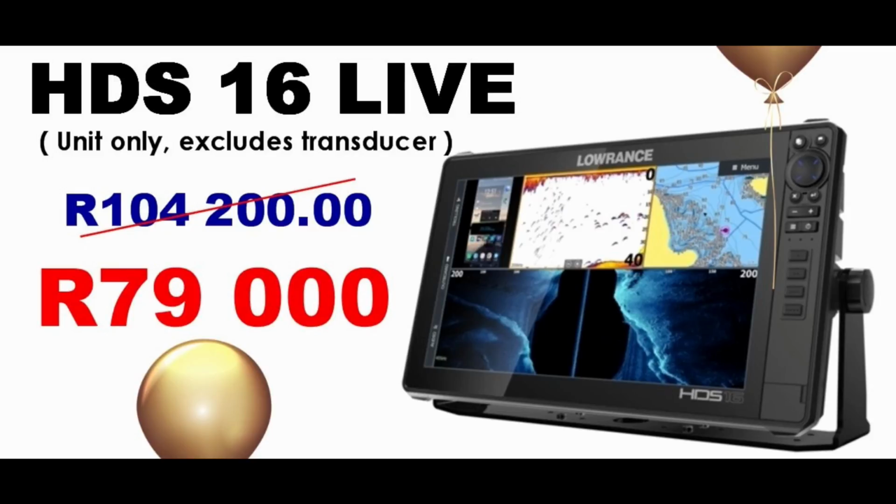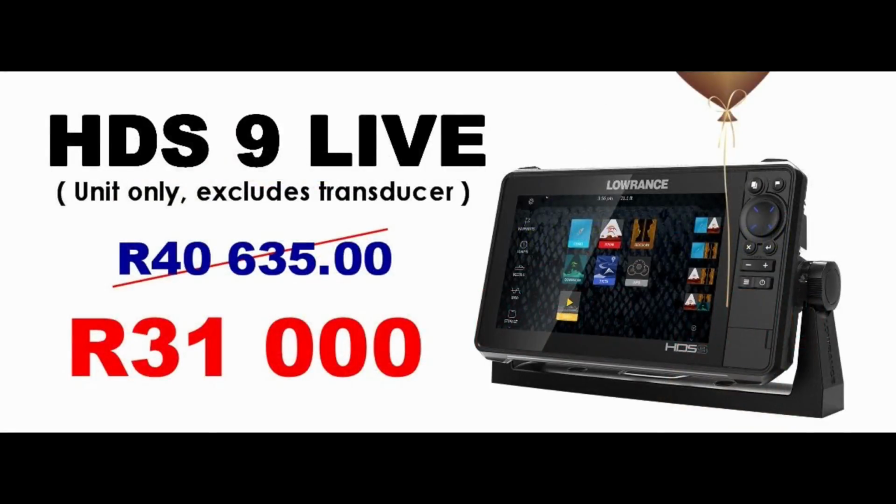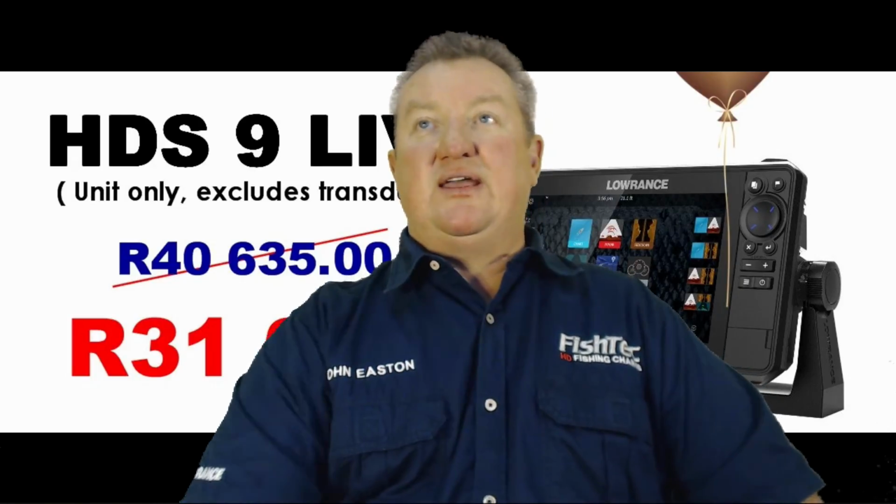That's what you'd normally pay for a 12-inch unit. So don't skimp, get the 16. It's Ultra HD, don't play. The 12 has a normal price of 68,720, keeping in mind this is excluding transducers. This is going for 52,000 Rand. And last but not least, the HDS 9 Live at 31,000 Rand. There are T's and C's, such as stock availability and that type of thing.